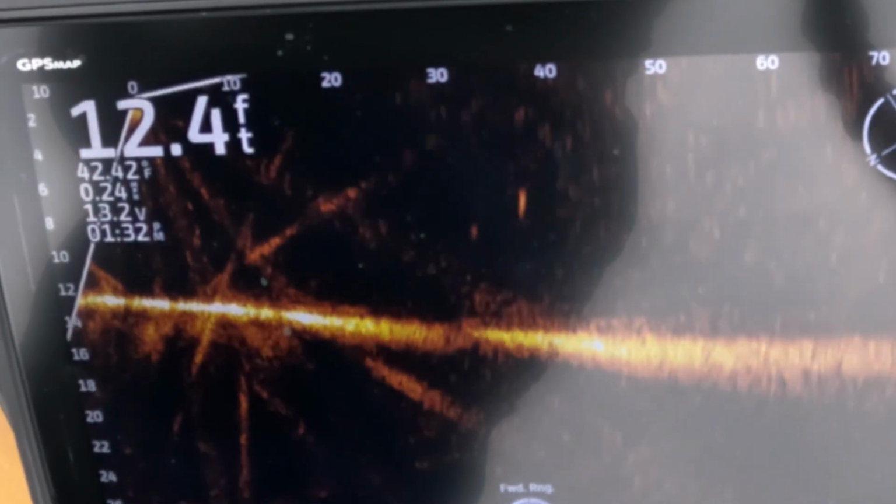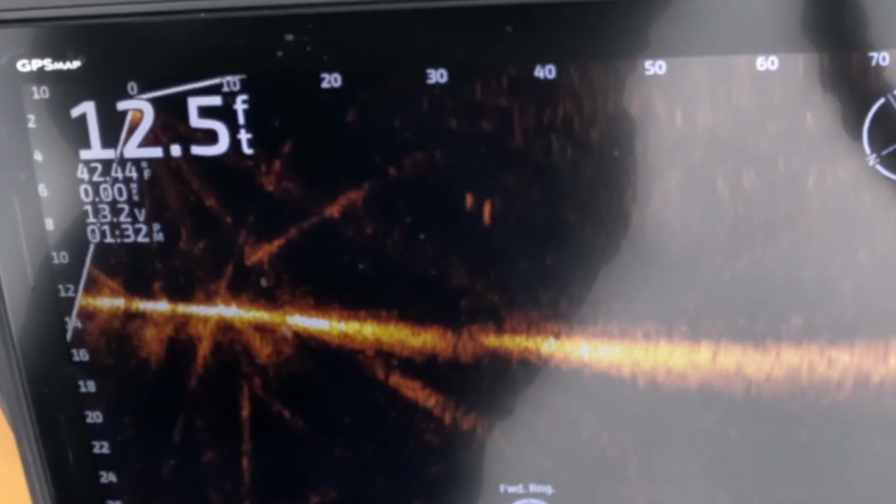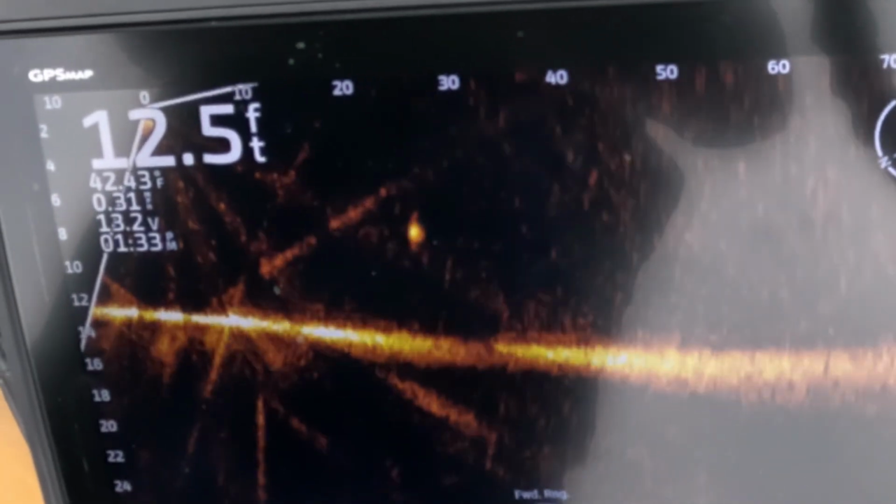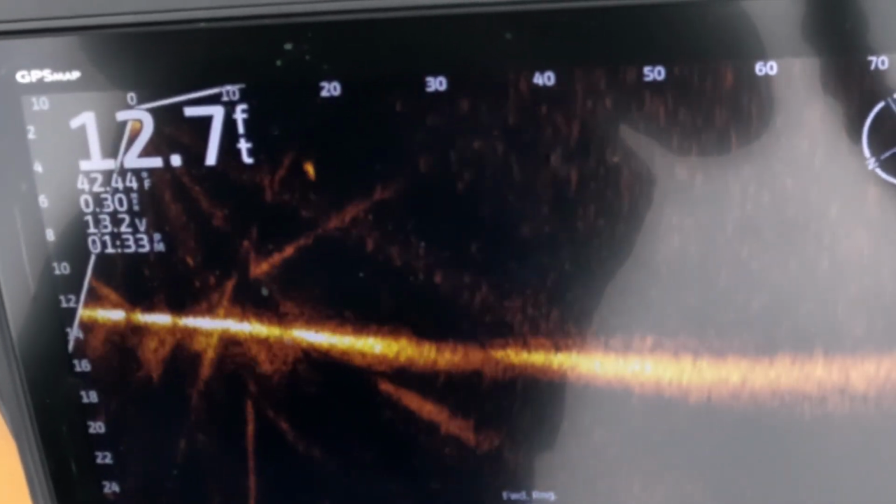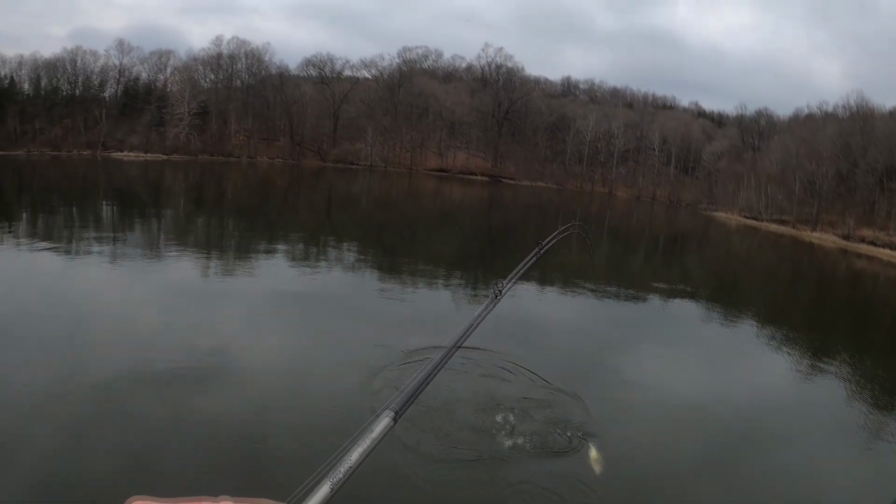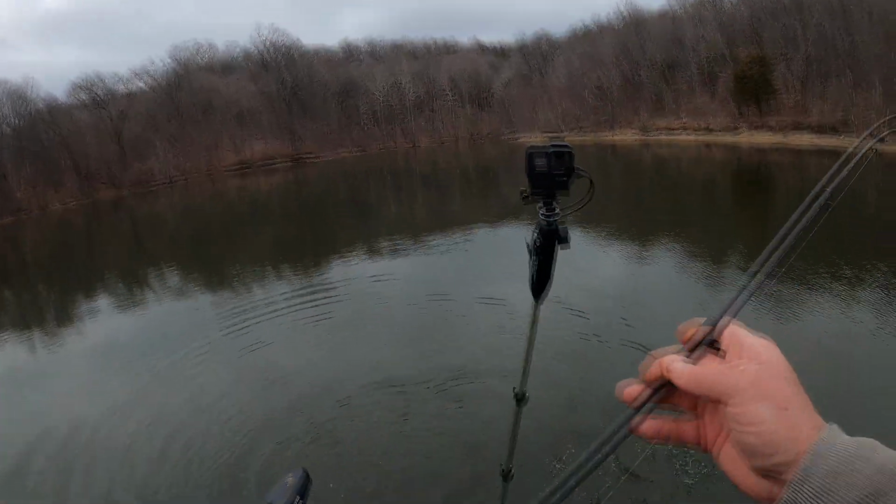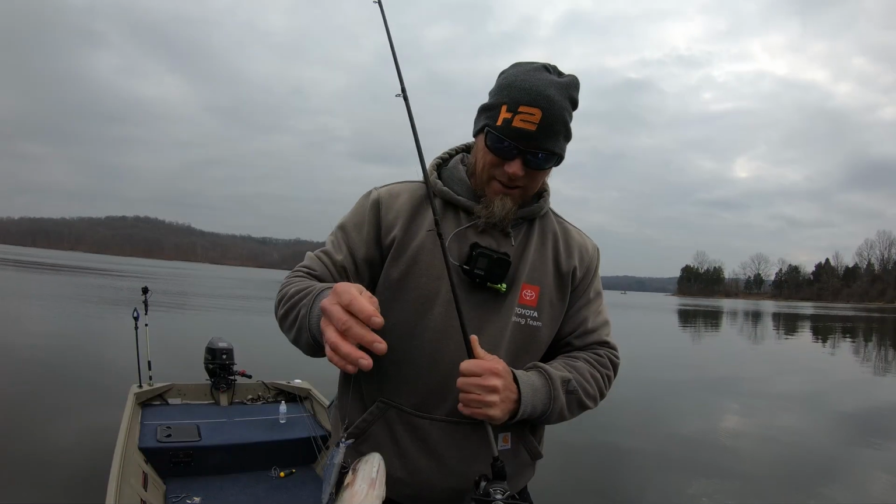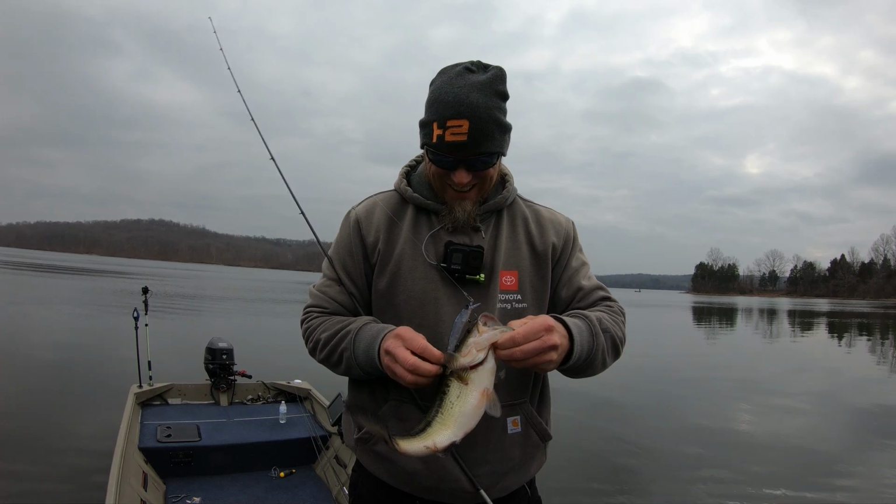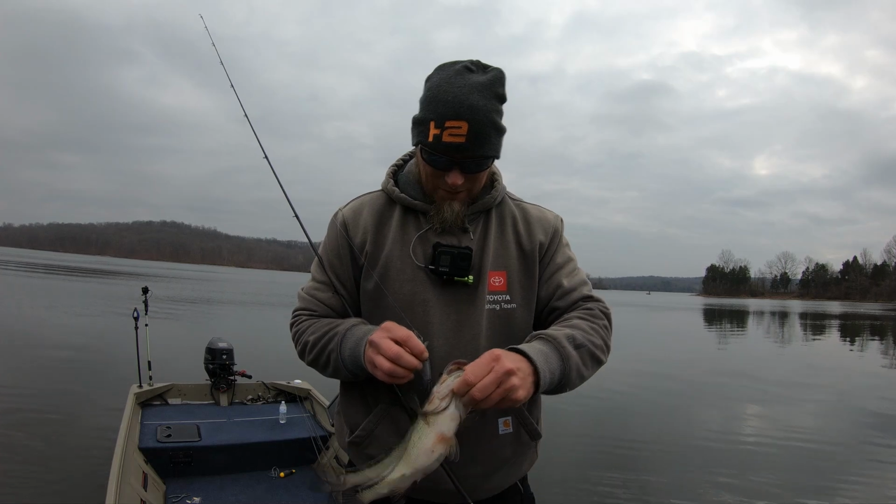We've actually got a fish coming up to kind of look at it. He just went right past it. Nope. There he is. I caught a fish. Look at that, guys. That wasn't part of the plan, but it happened. Alright. So, here we go. That was awesome. Just doing a little jerkbait experiment, and one decided to come up there and snatch it.